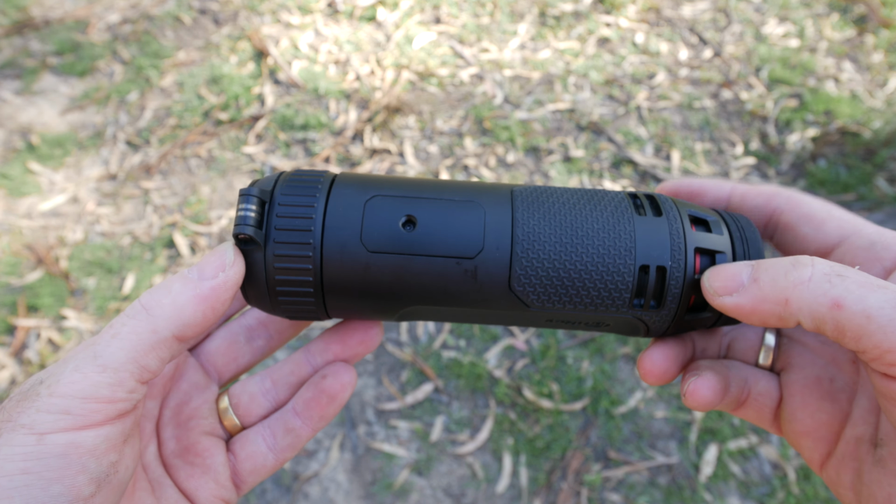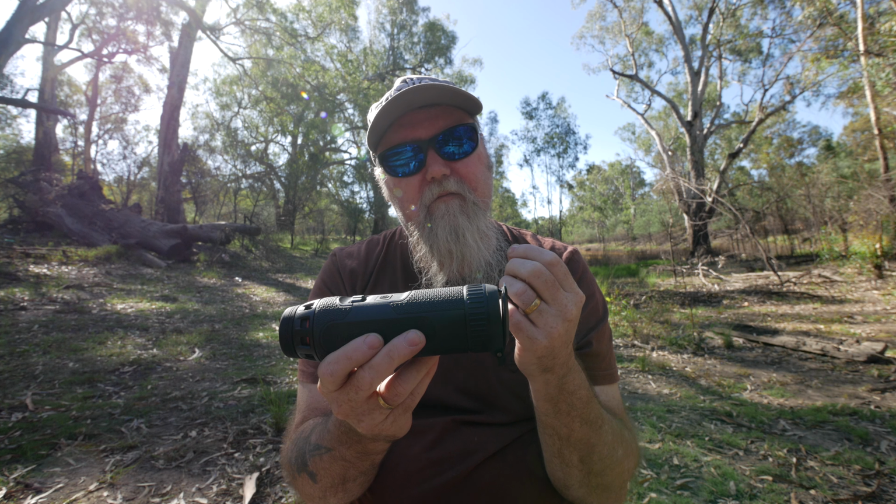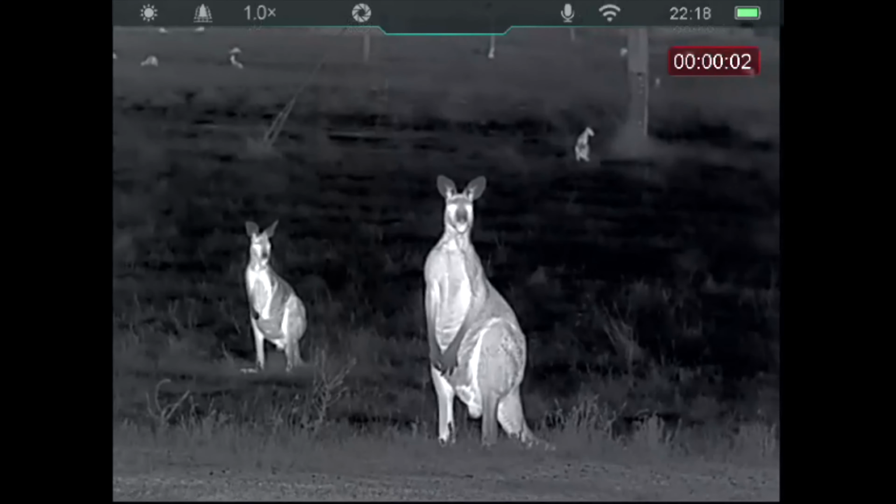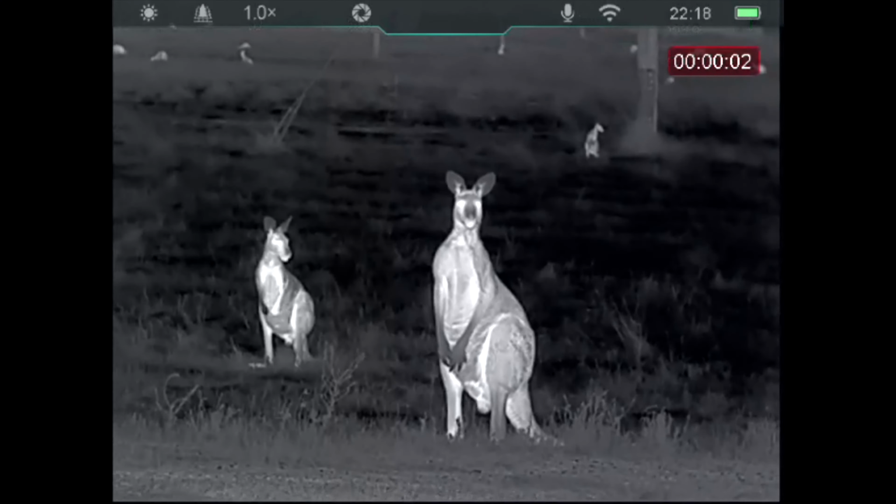As I said, when you look through all the menus and everything, you can just do it all with that wheel, and that's the biggest one straight there. And performance, having sub 25 millikelvin, when you're looking at something close up, you will notice straight away you see more detail in the target.